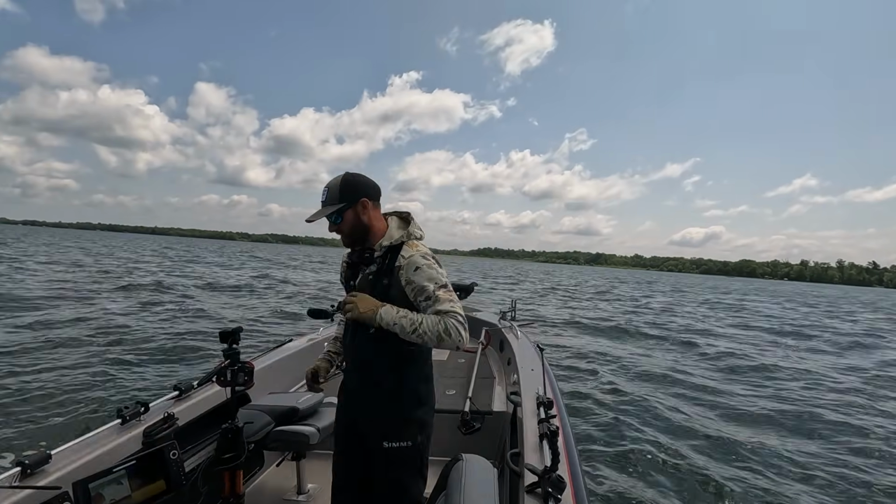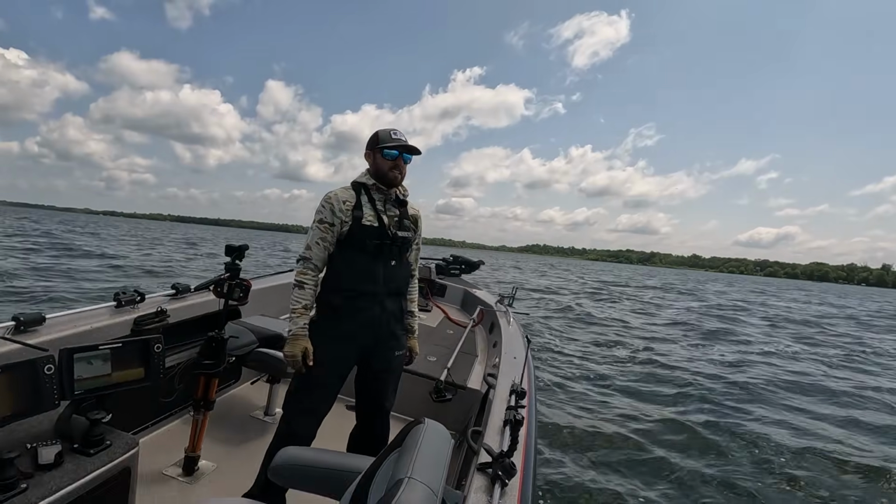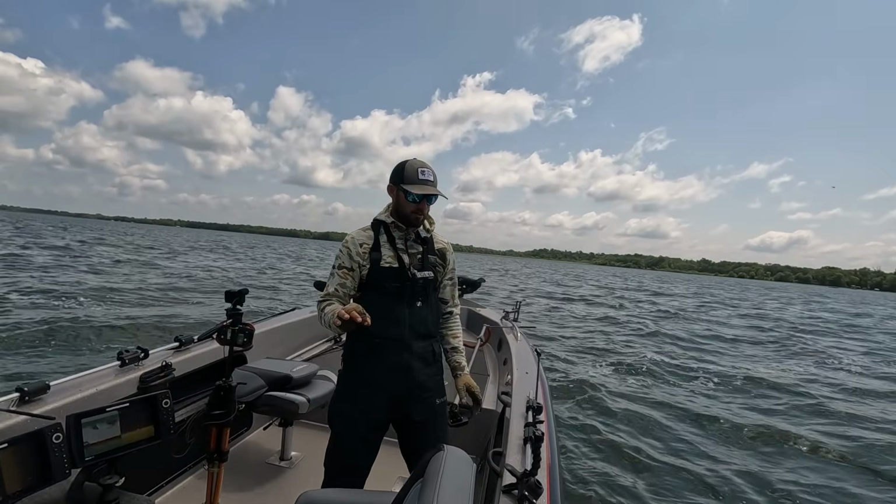And holy cow, look at this. That's what I like to see right there, right off the bat. Big mark, piles of bait up high, 11 feet of water. And yeah, today we're on the beautiful Leech Lake, northern Minnesota.